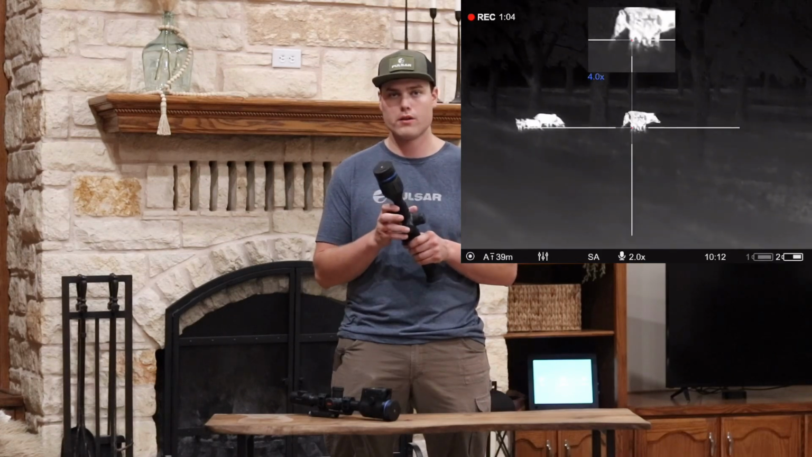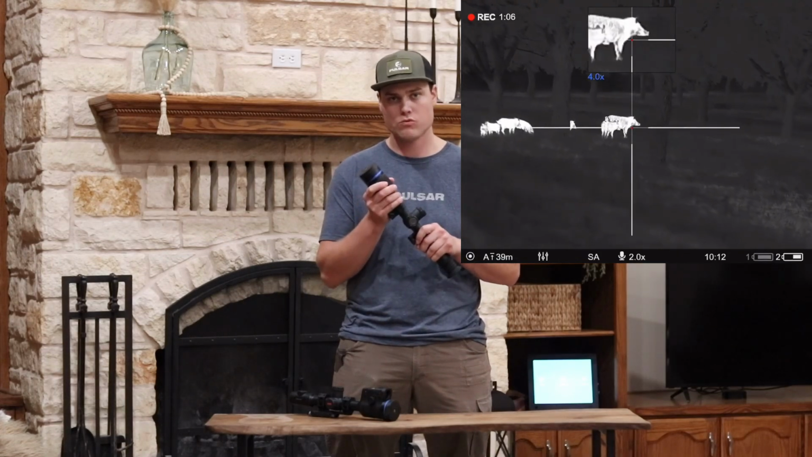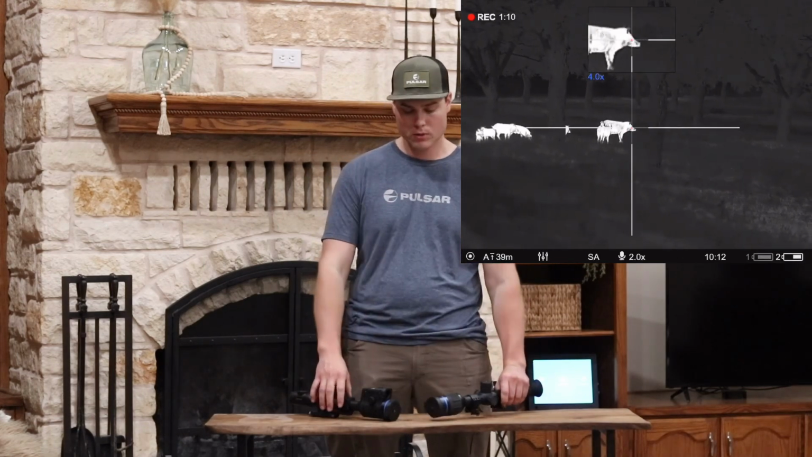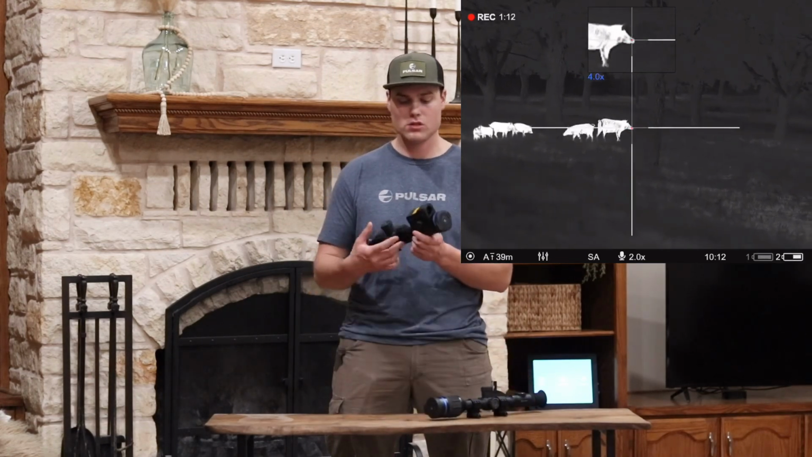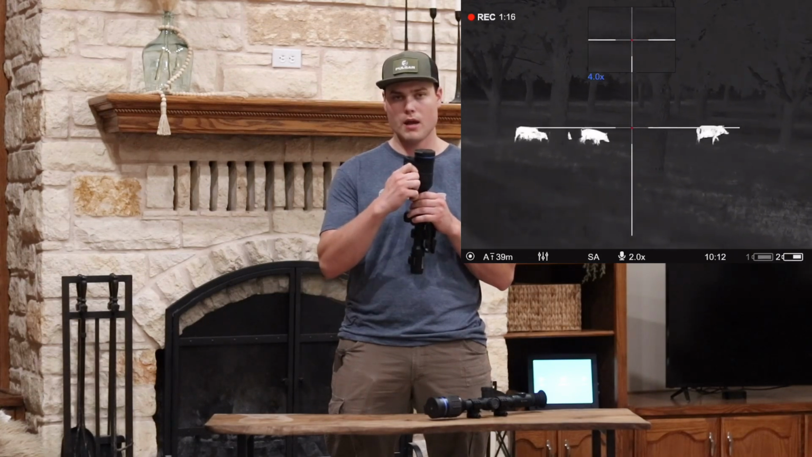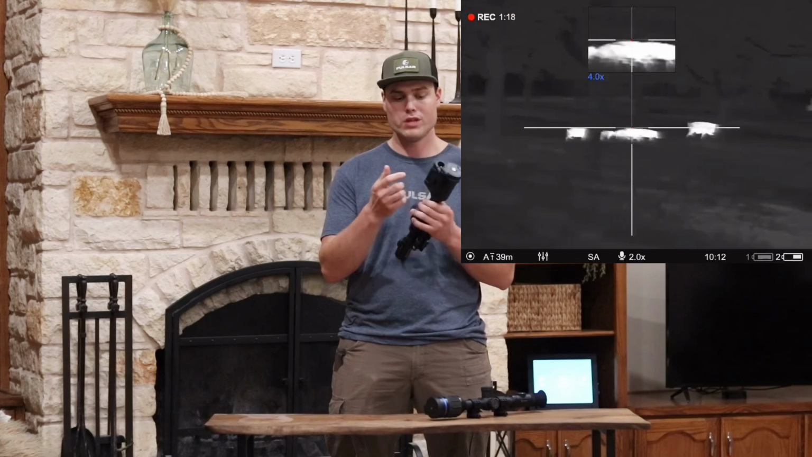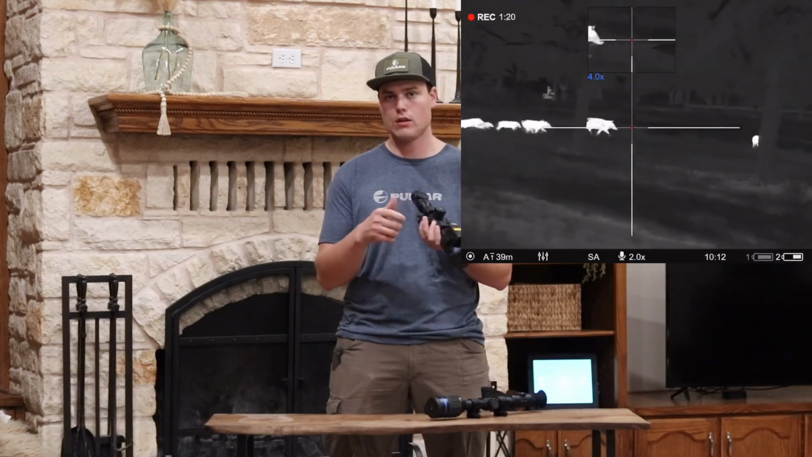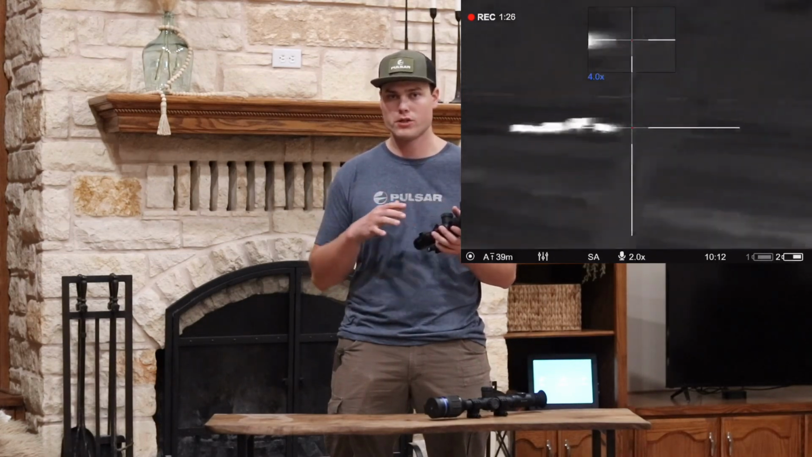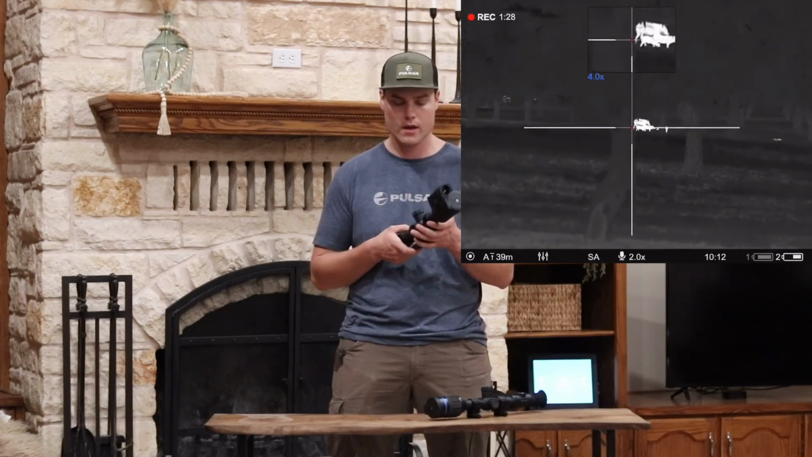When you're out in the field, trying to get it twisted just where you want it with one hand is really tricky. Whereas Pulsar has added this new feature with the LRF versions where it's a knob and you can easily twist it with either your right hand or your left hand, depending on if you're righty or lefty. Really like that. It's really designed for ambidextrous hunting styles.